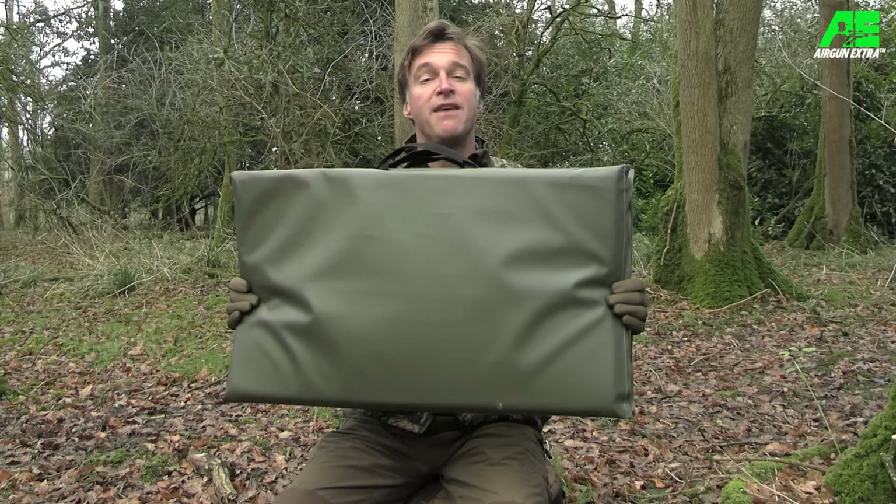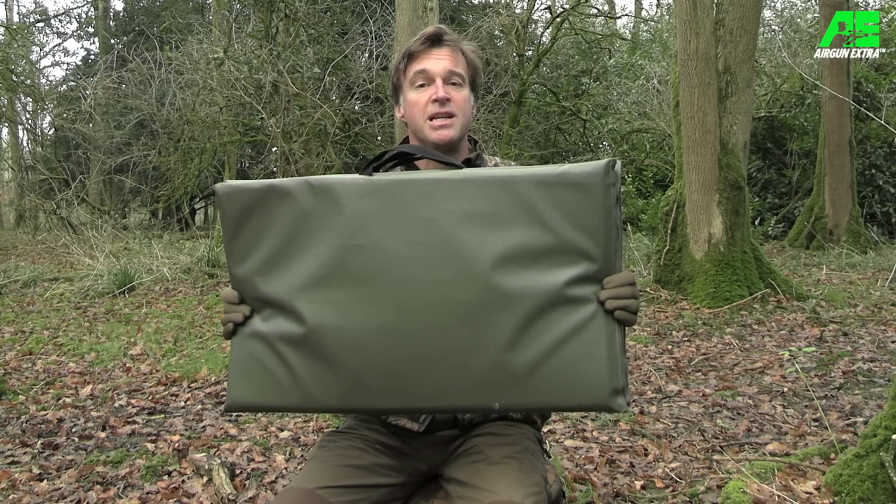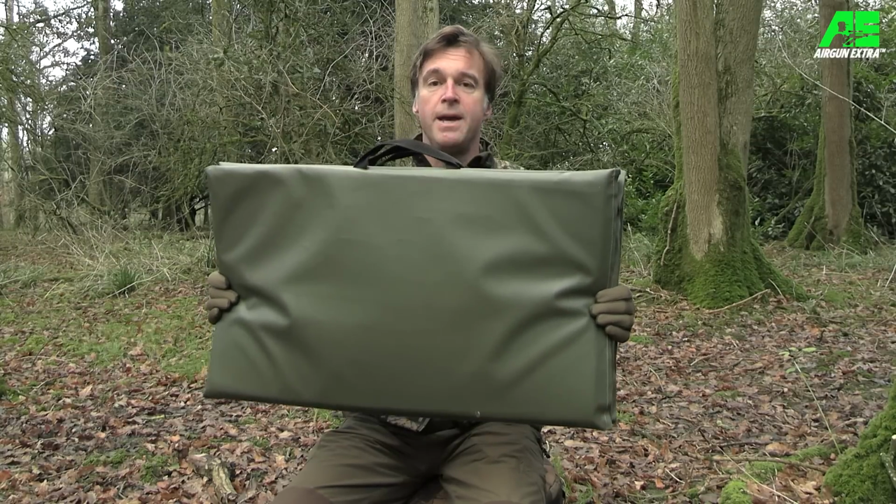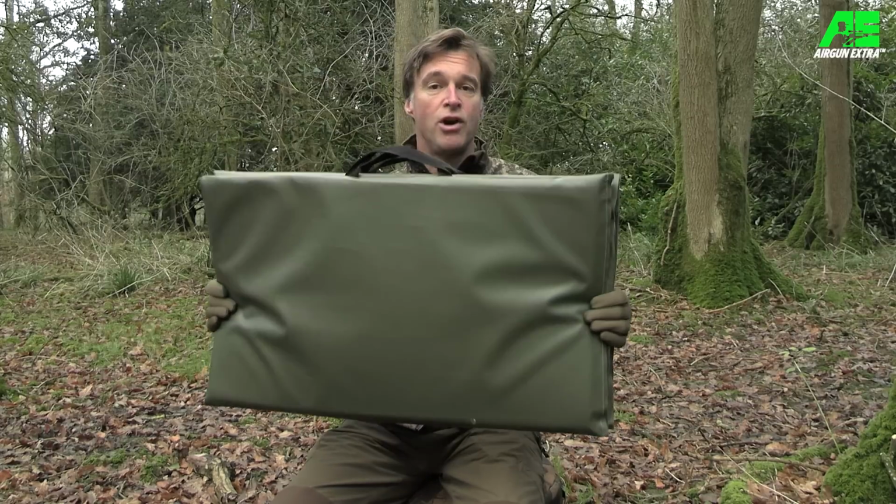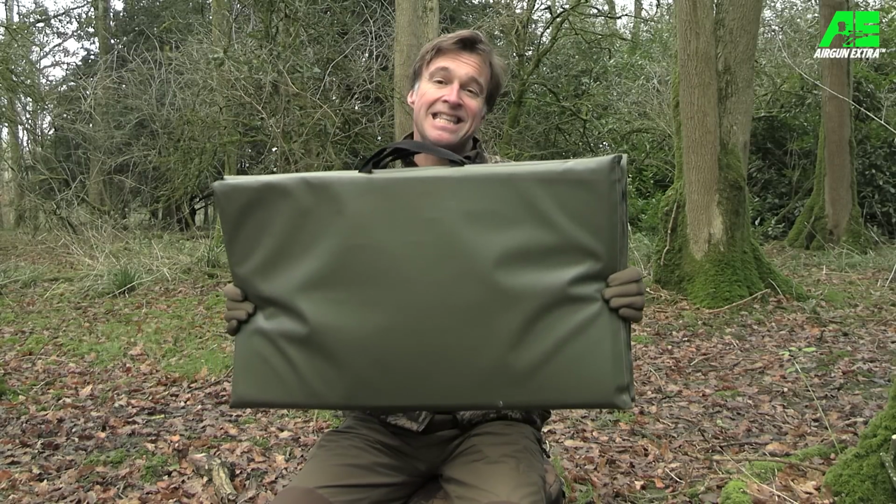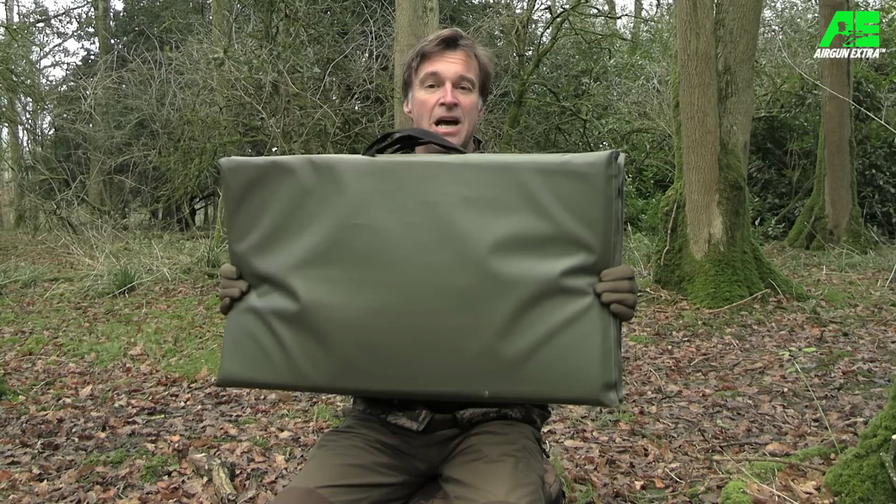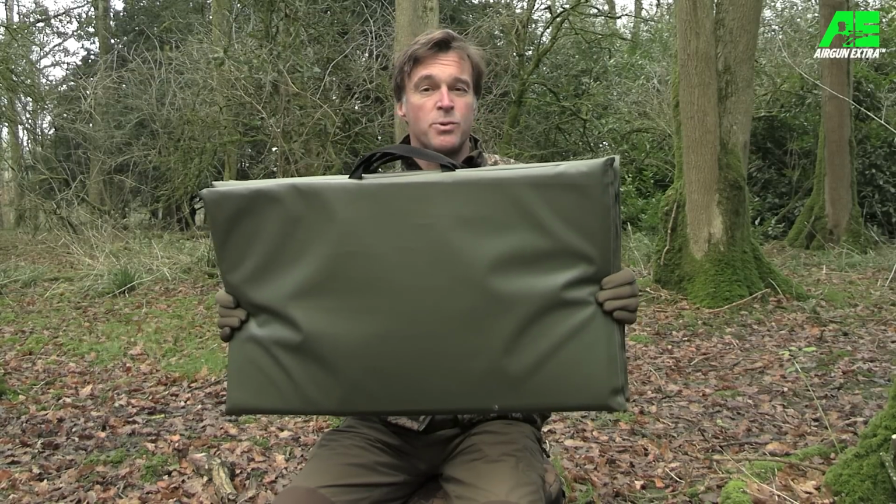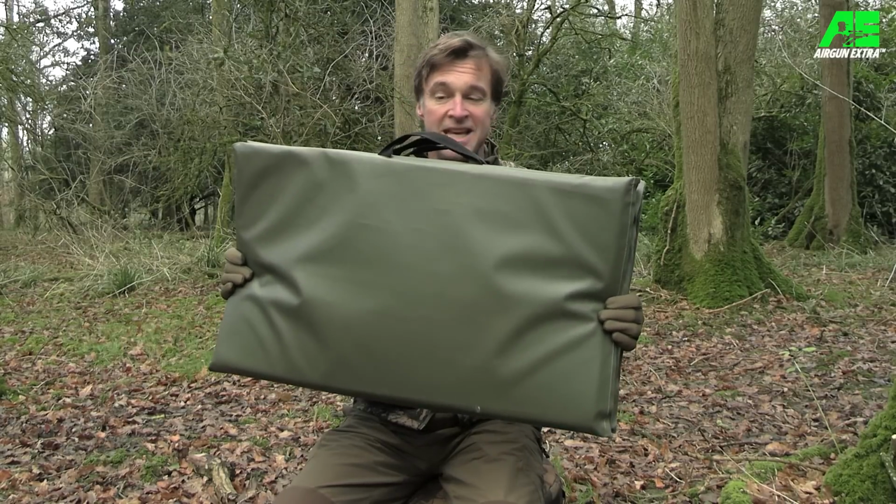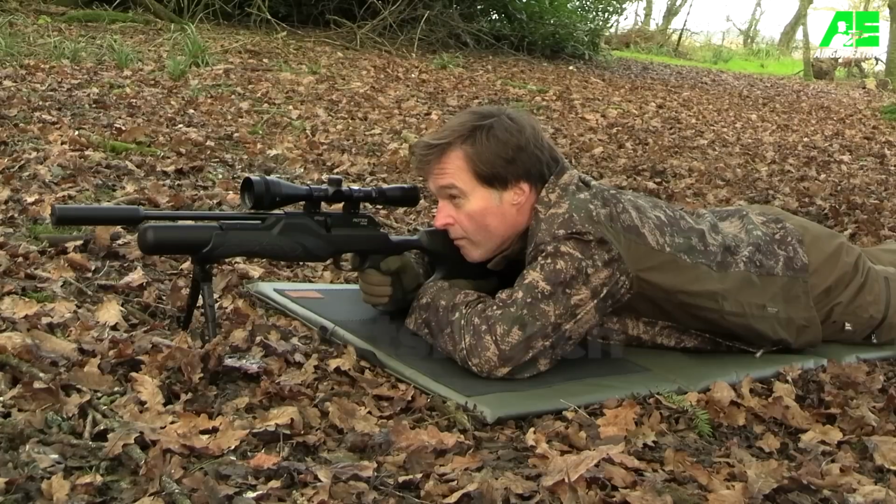The advantages of having a shooting mat are pretty obvious during the winter months when the ground is usually wet and muddy. But apart from giving you a surface to shoot from, it also provides a clean, dry surface that you can put your gun and bottle on when you're refilling. And there are plenty of times during the summer when the ground is still wet and muddy. There are also those times when the ground has been baked during hot weather and it's rock hard. A mat like this will give you a comfortable surface to lie and shoot from when taking those prone shots.